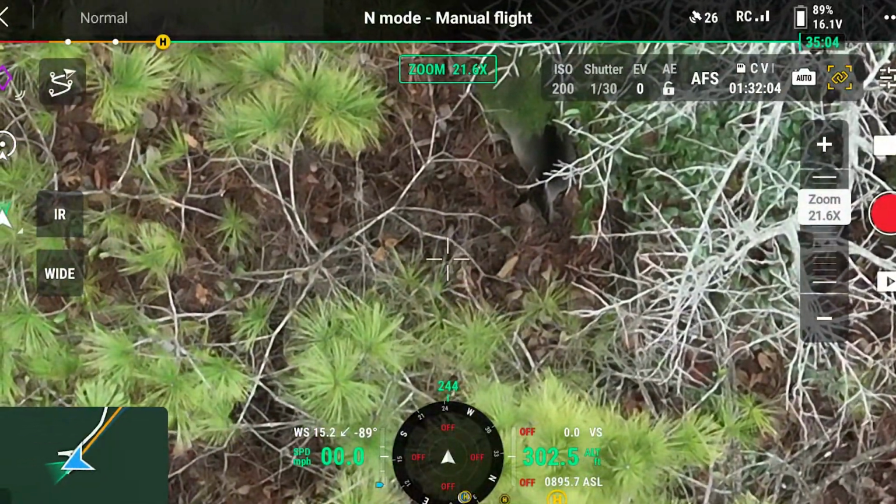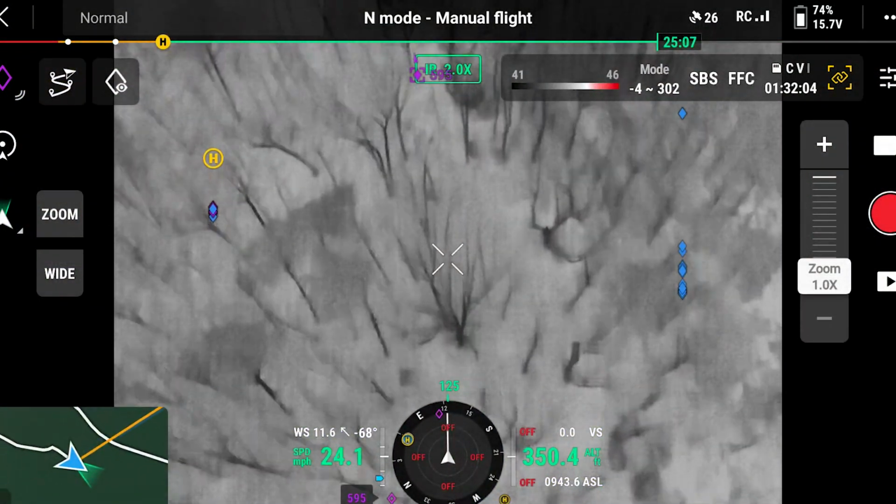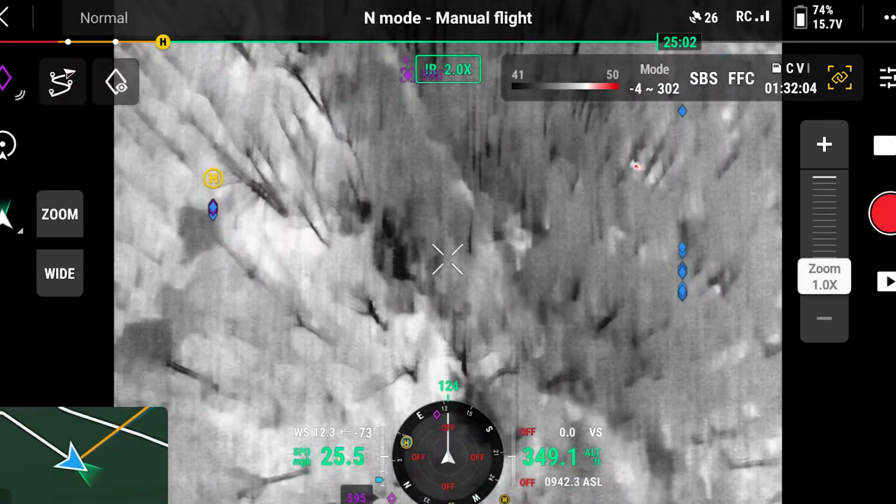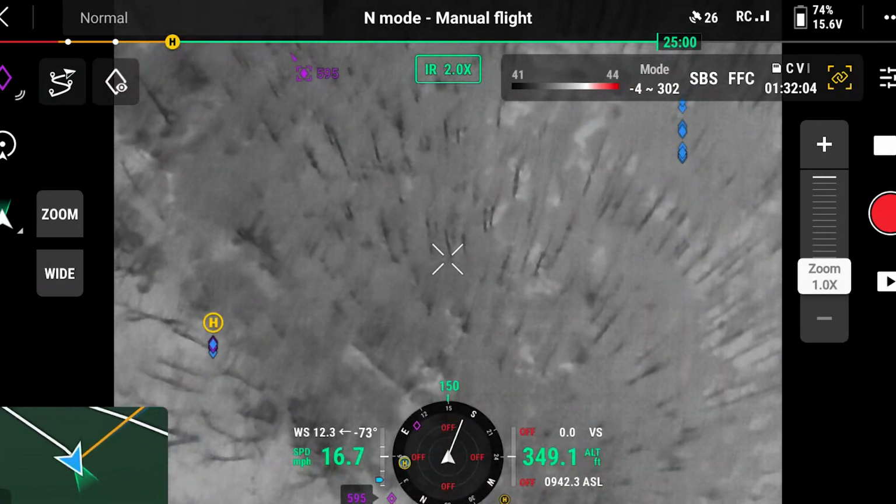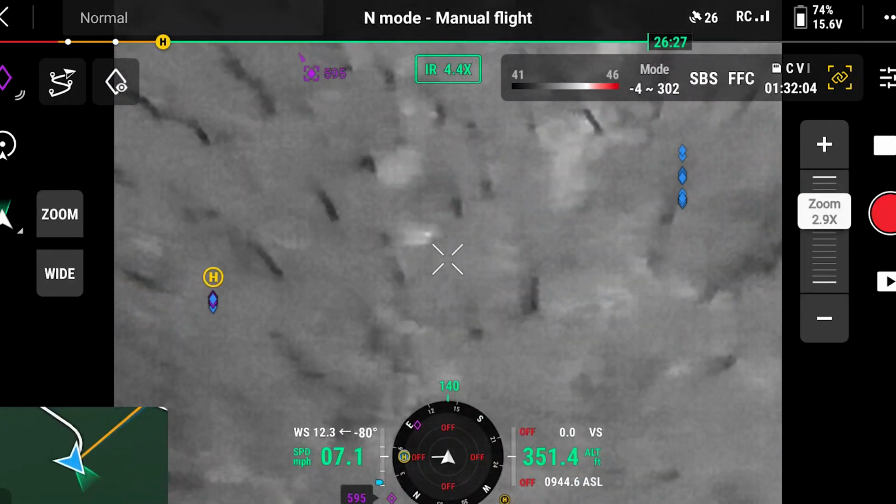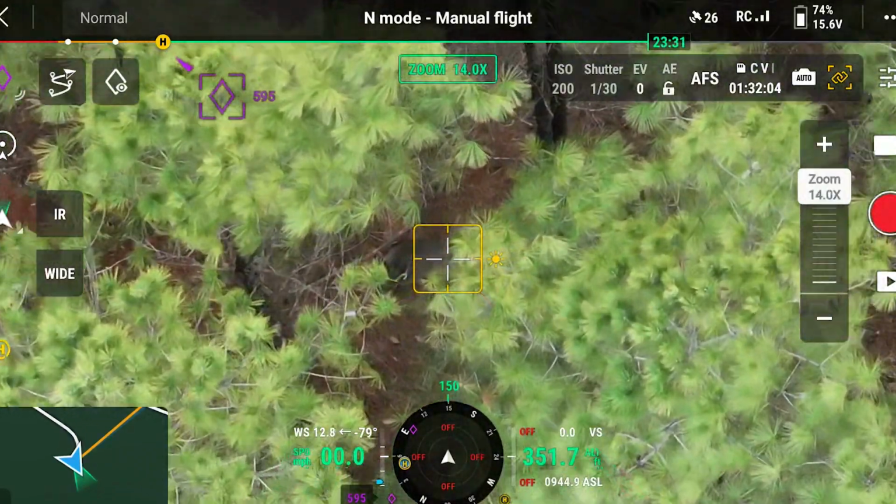Another doe. You see her head? But what's crazy is he goes on all kinds of big hunting trips and stuff, and he doesn't even come to this land. That old boy that married the other girl, I don't think he hits a lick, and they go on all kinds of hunting trips, kill big deer.